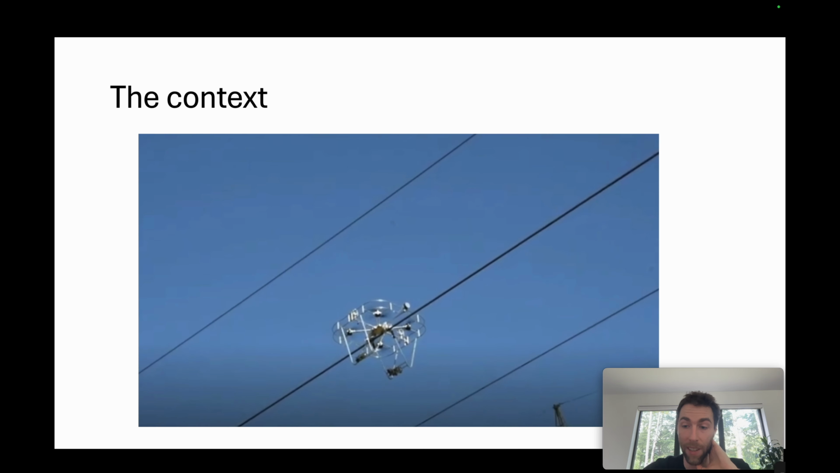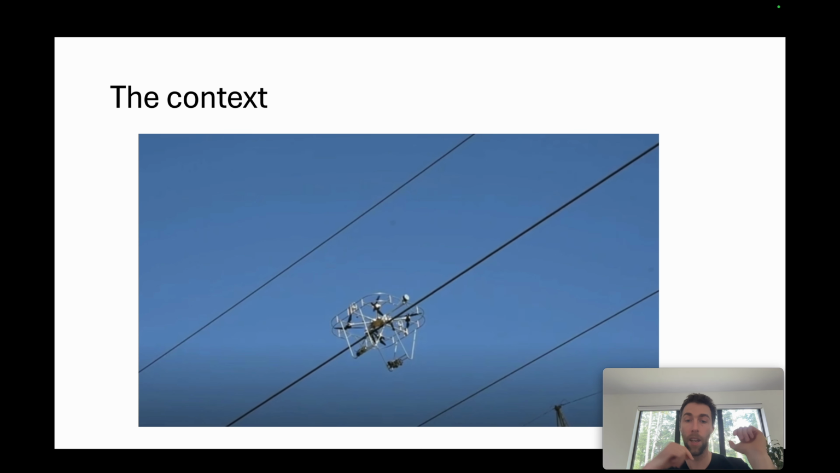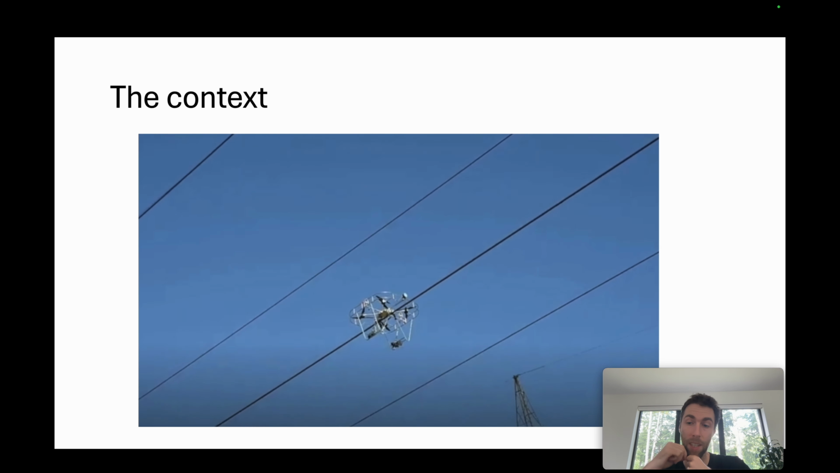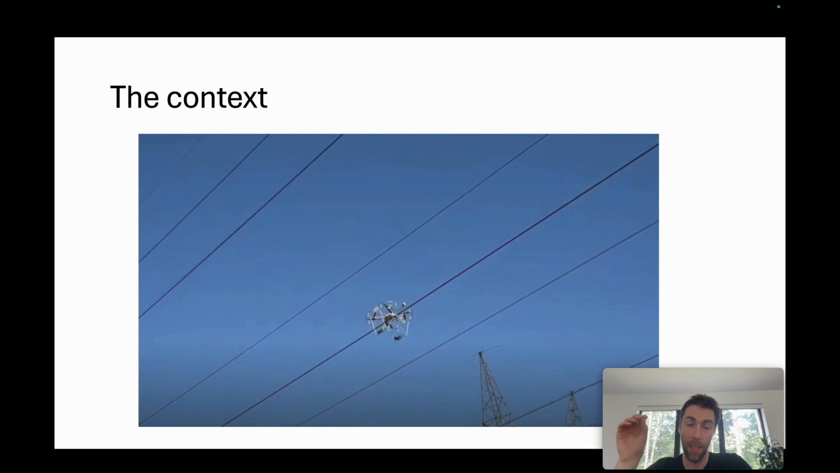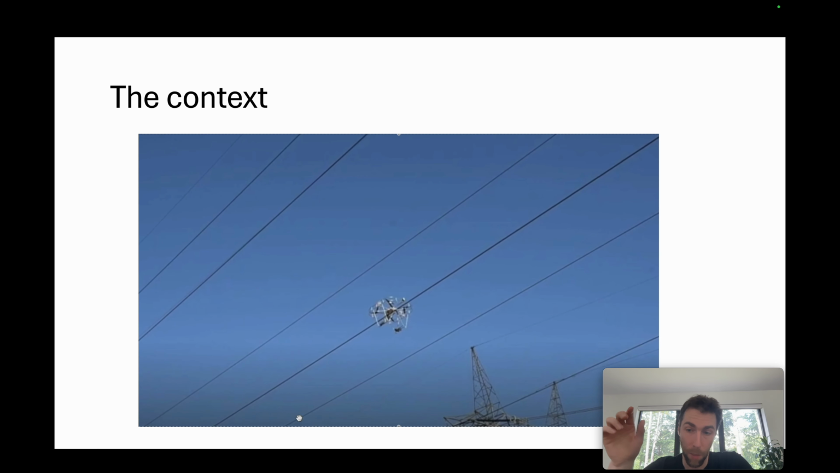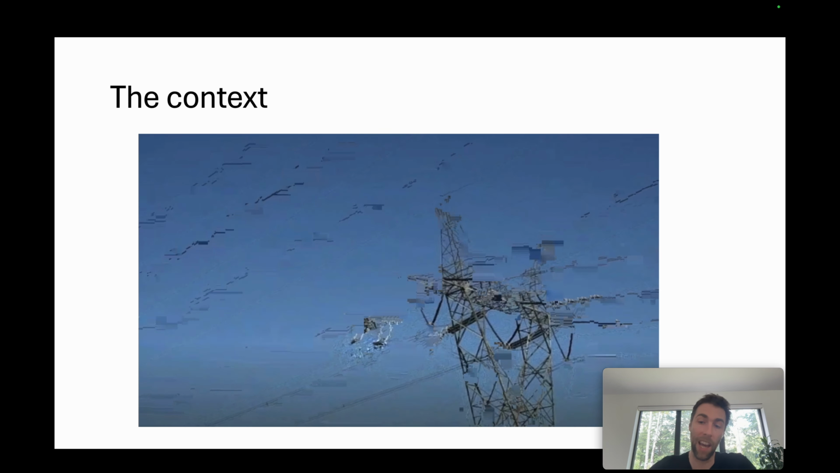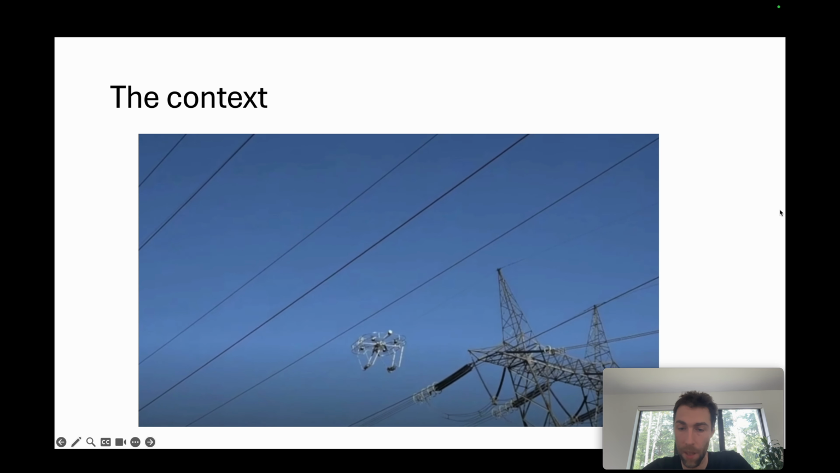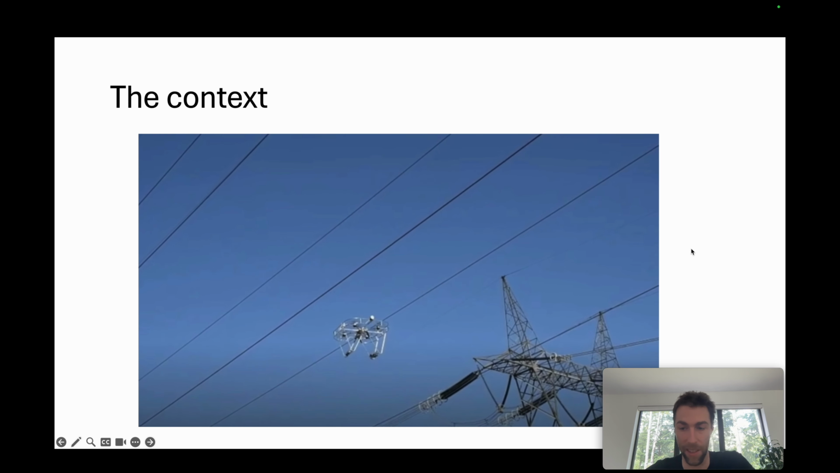In order to do that, there's a lot of technology needed, but in this paper we are discussing one part of this, which is how to estimate the position of the power line from LiDAR measurements when you are navigating in them in order to eventually land on them.